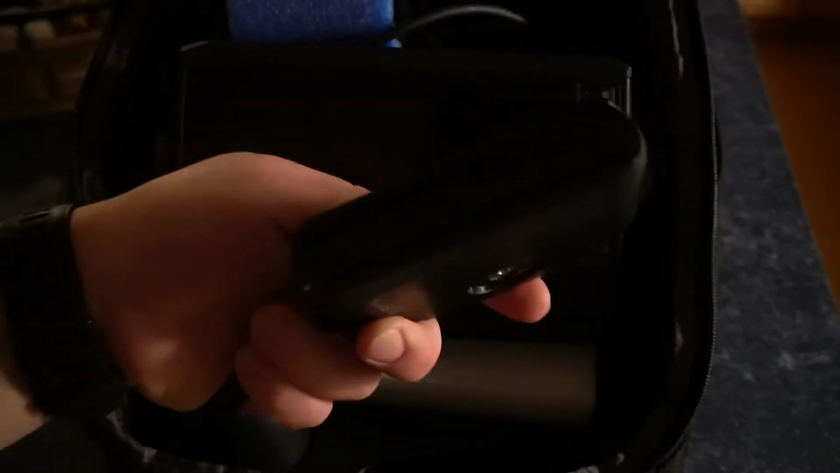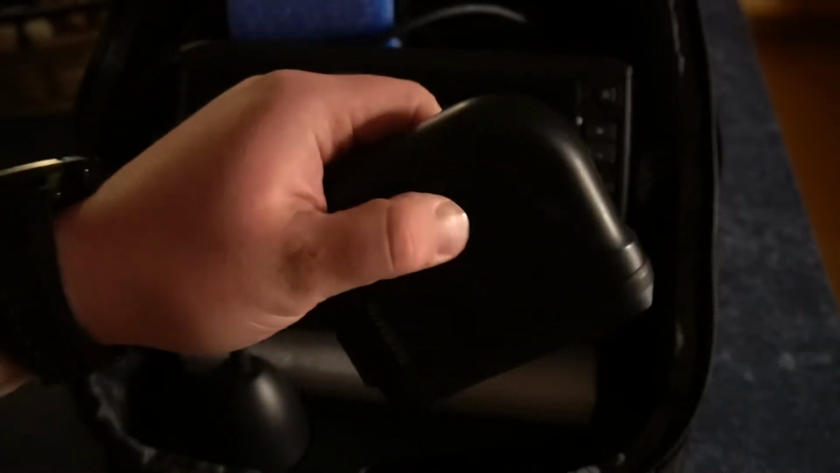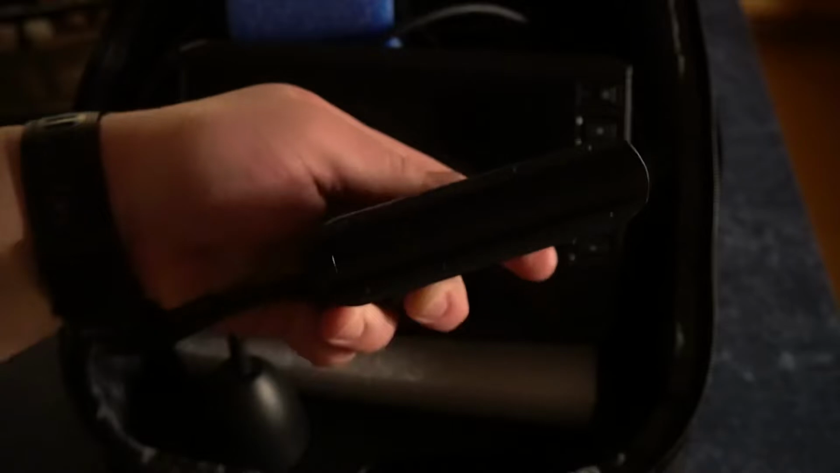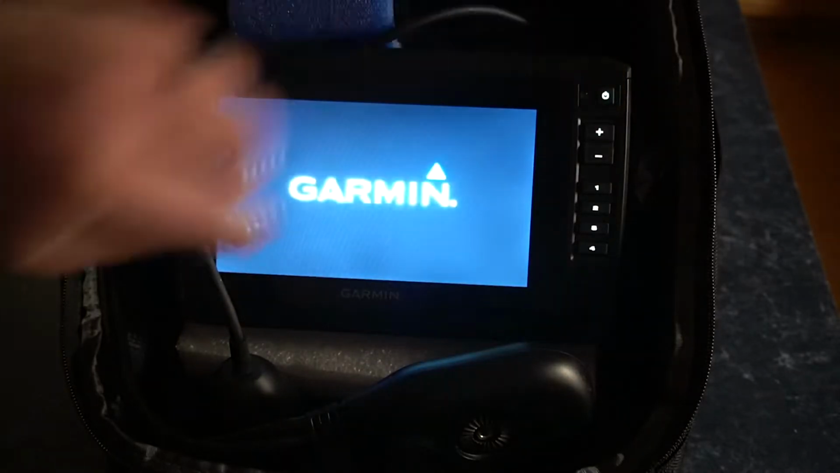And here's your Panoptix transducer. I know it's hard to see just because the light's out, but that screws into your base for the Panoptix, and this is what shows the view that you're looking at on the screen. So let's go ahead and turn this thing on.